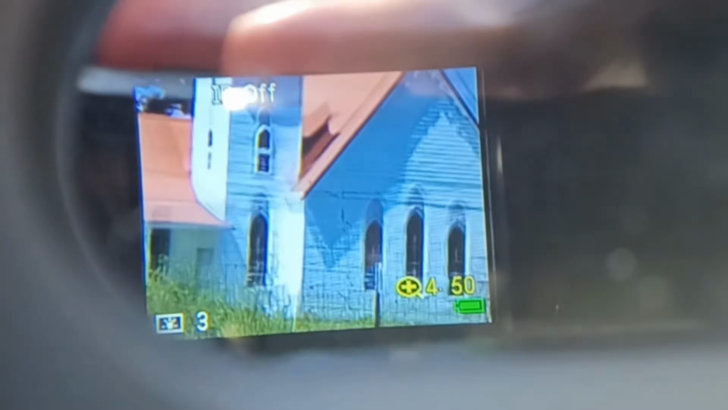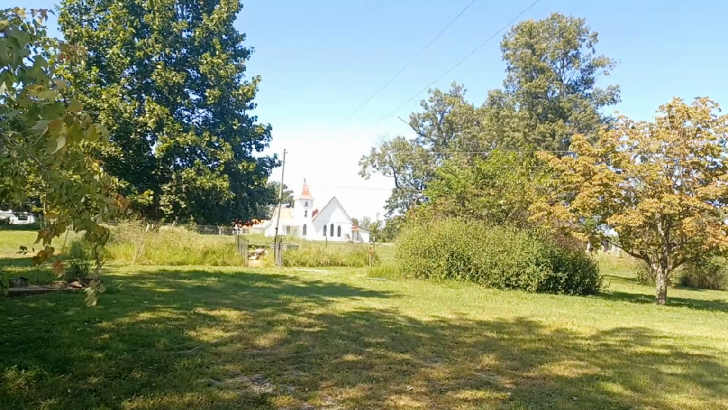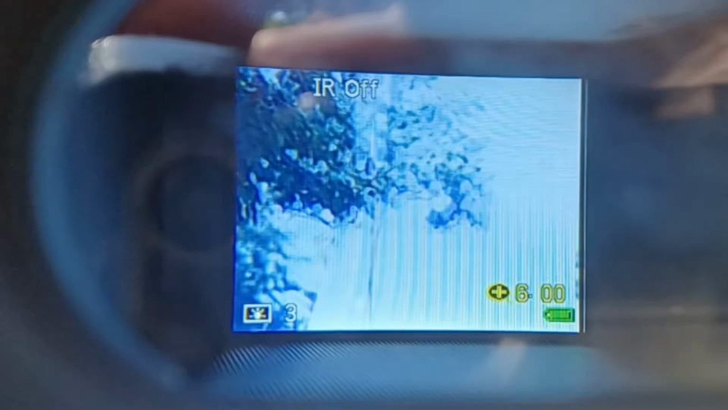Okay, here's the middle setting. This is 4.5 zoom. You can see that very clearly. And now let's try 6 zoom.